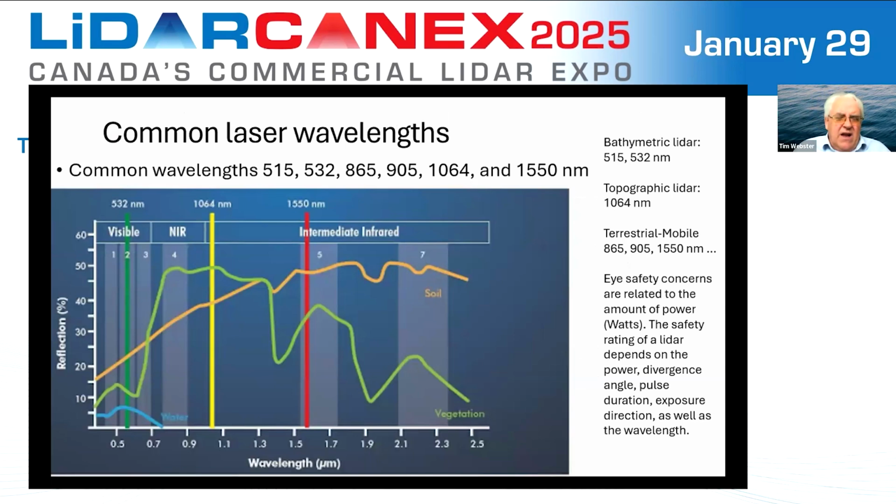So let's think about wavelengths for a moment. And here we have the classic spectral reflectance curve of water, vegetation, and soil. And we have the old Landsat bands on there. I think I could draw this diagram in my sleep. But what I've superimposed here is the 532 nanometer wavelength, the 1064 nanometer wavelength, and the 550 wavelength. These are very common wavelengths used in LiDAR and laser systems. Some additional ones, 515 nanometers, 865, 905, and then we have our, as mentioned, the other ones.